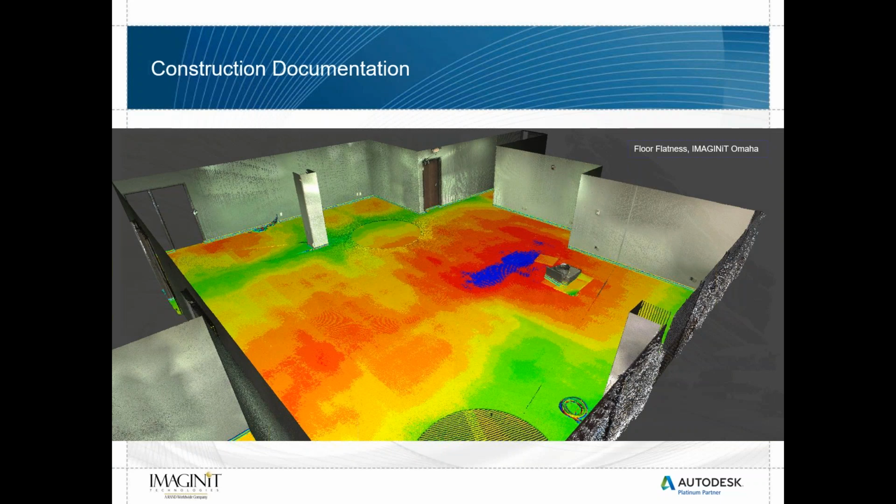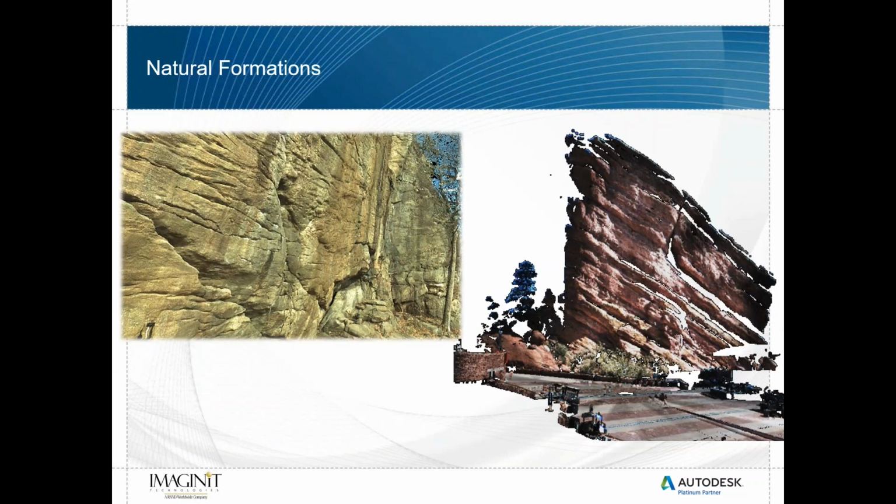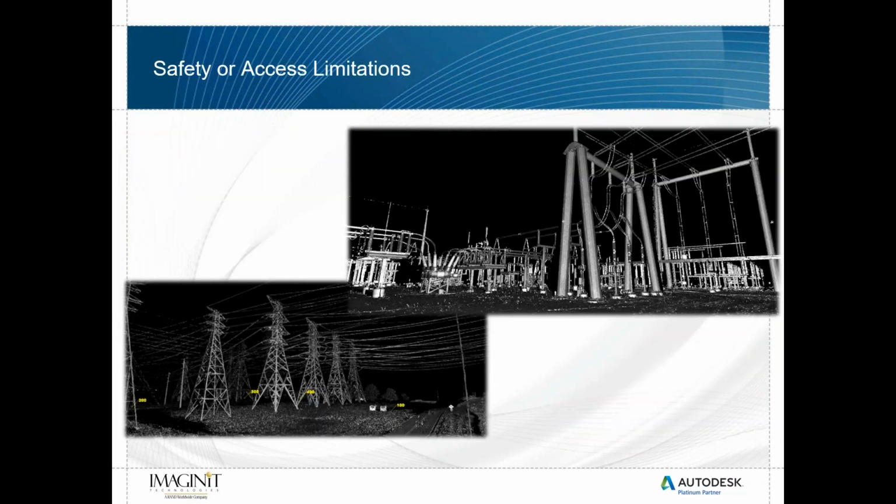We're able to look at natural rock formations, see how, if any of that rock has fallen or slid, or it poses a danger to the public. And we can do that year after year. We can use reality capture for safety or access limitations, where maybe it's not safe for an individual to enter a space. That data can then be brought back into the computer without anybody ever entering that dangerous environment.